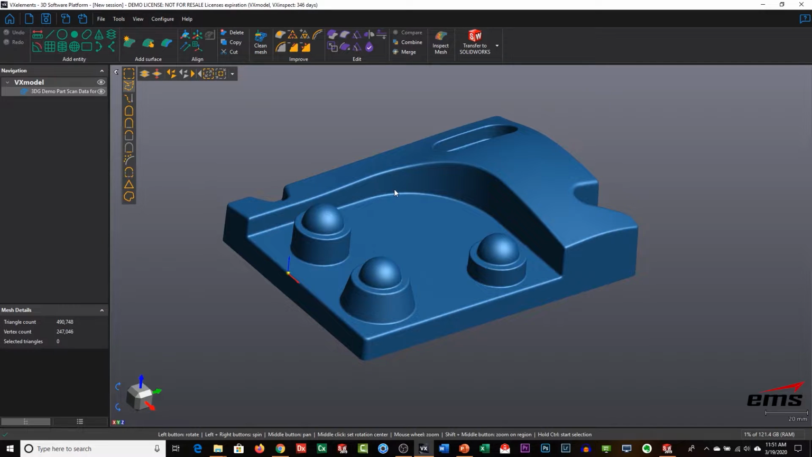Now, what is VX Model? VX Model is sold by Creaform, so if you're using a Creaform 3D scanner, this could be a nice add-on because it allows you to stay in the Creaform world, so to speak, for the most part. You're going to see the workflow here in a minute. But basically, if you have a Creaform 3D scanner, you do all your scanning, and then you open up VX Model, or you just say import into VX Model, and it brings that scan data straight in.